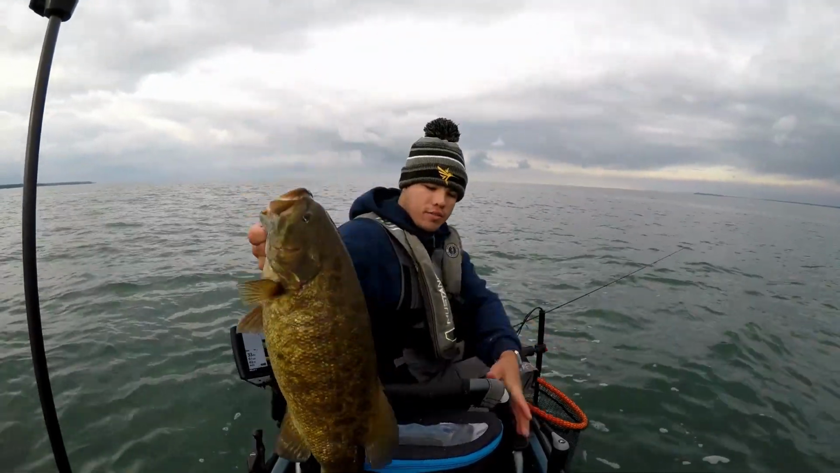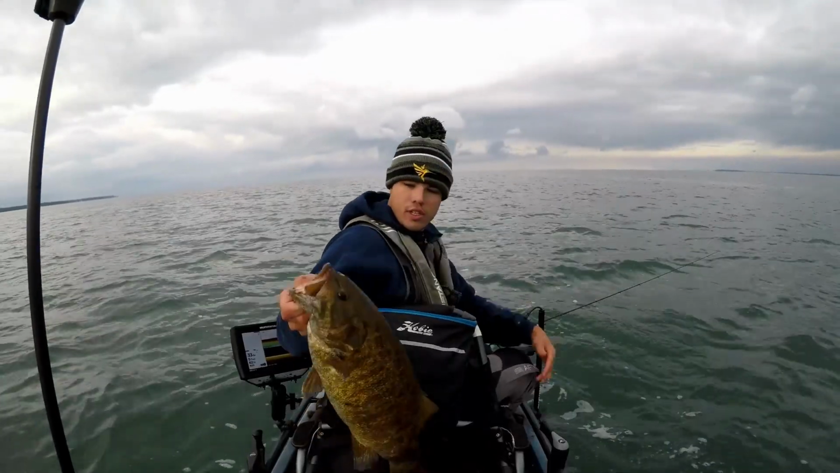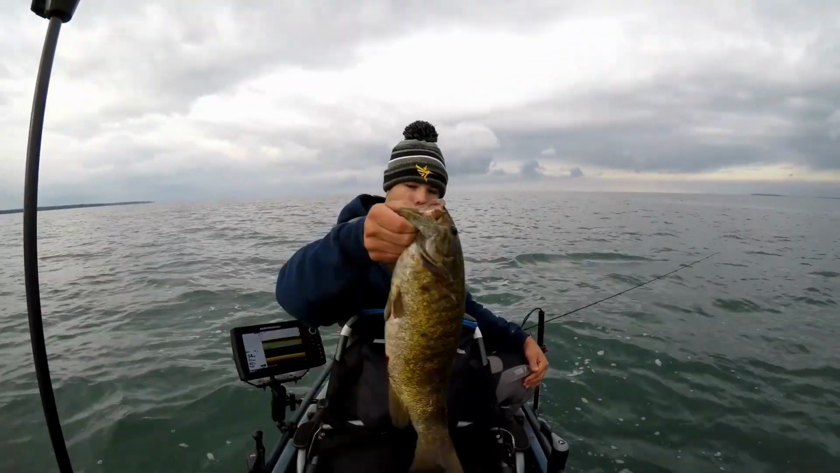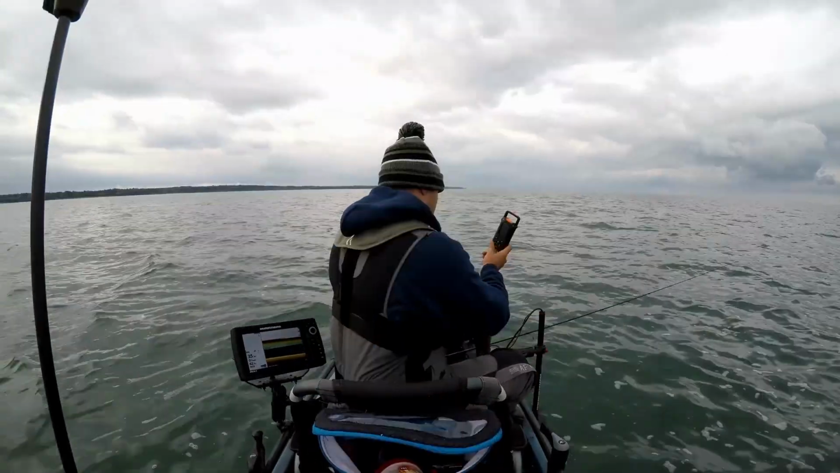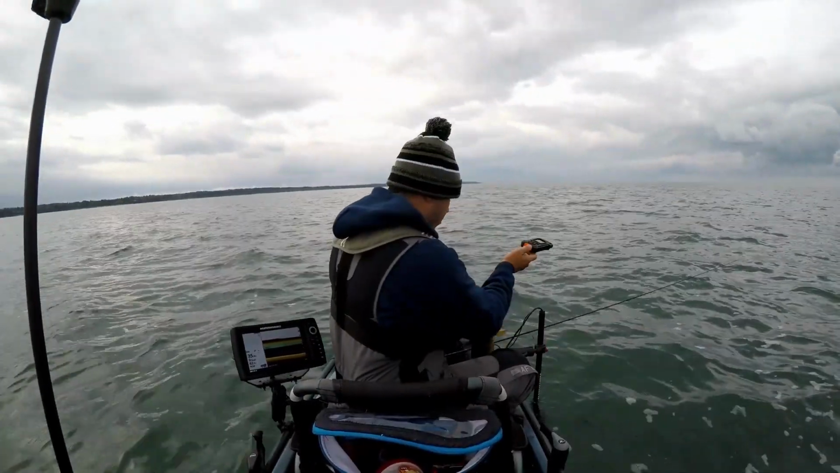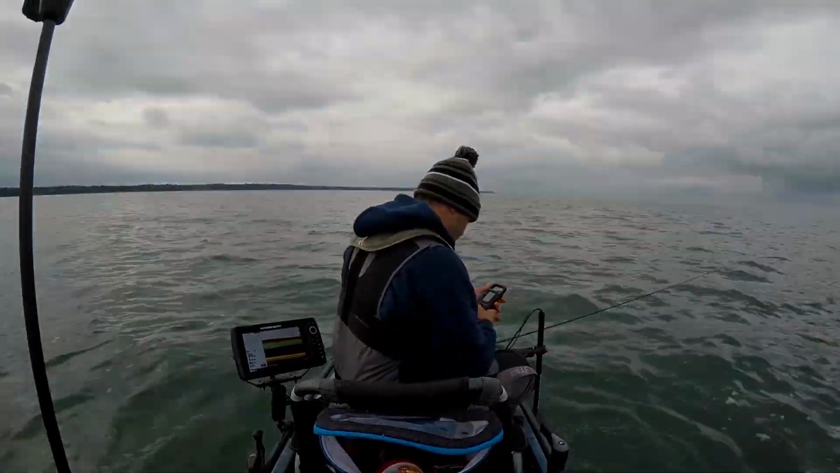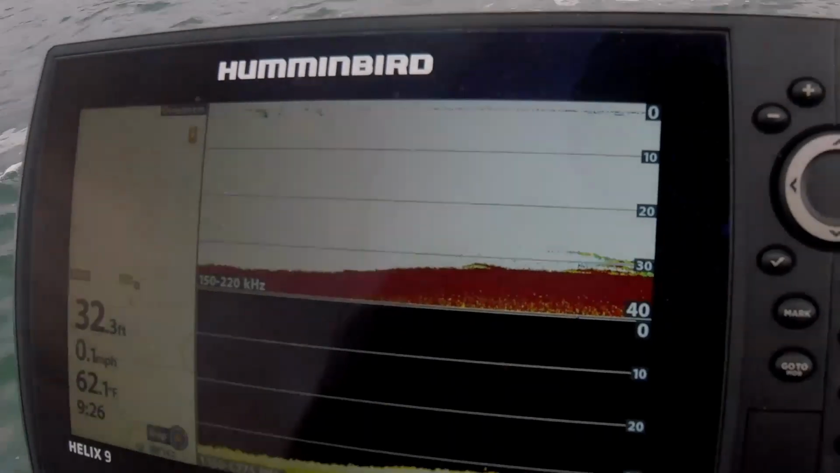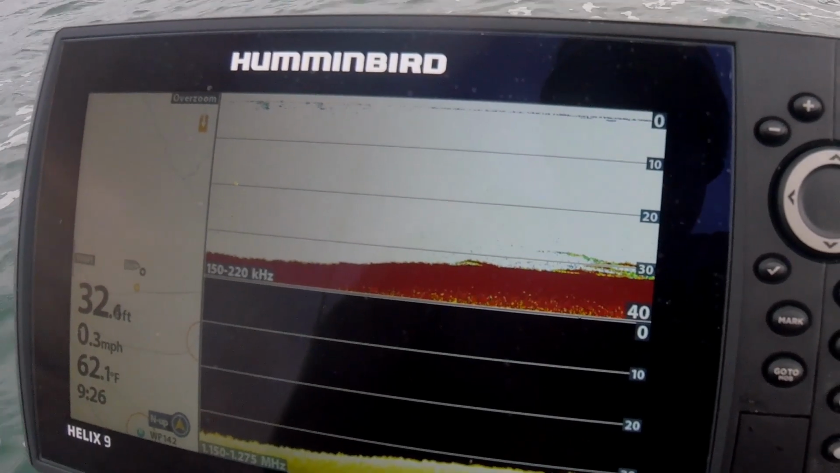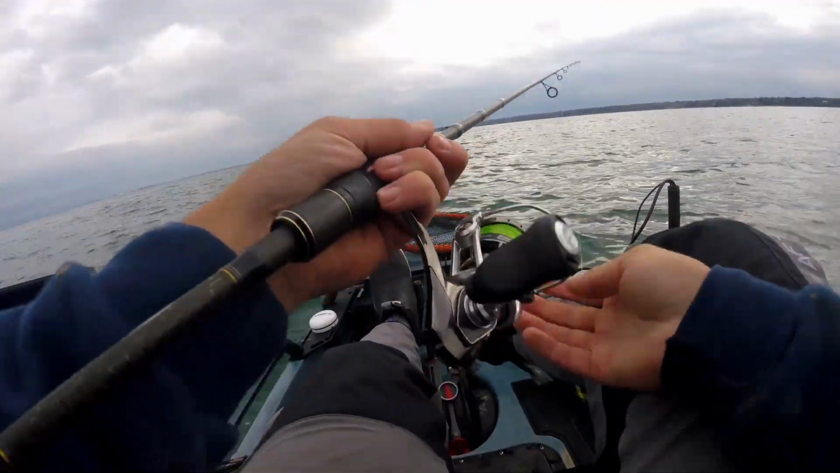Some studs. Got a weird tail. Oh, fun. 4.8, 4.5 pounder. See you later, buddy. There. Oh my God. Look at that. I mean, it's loaded. Loaded.